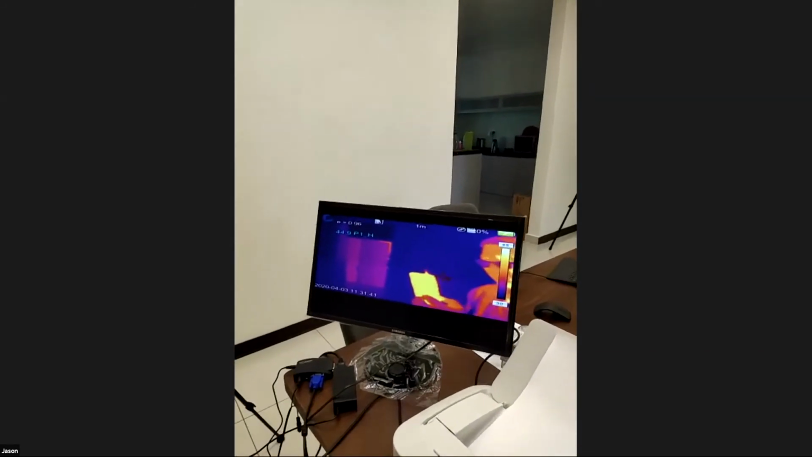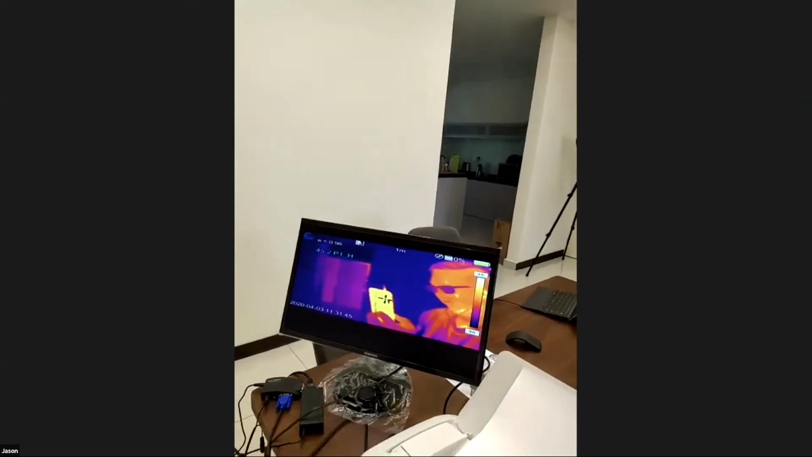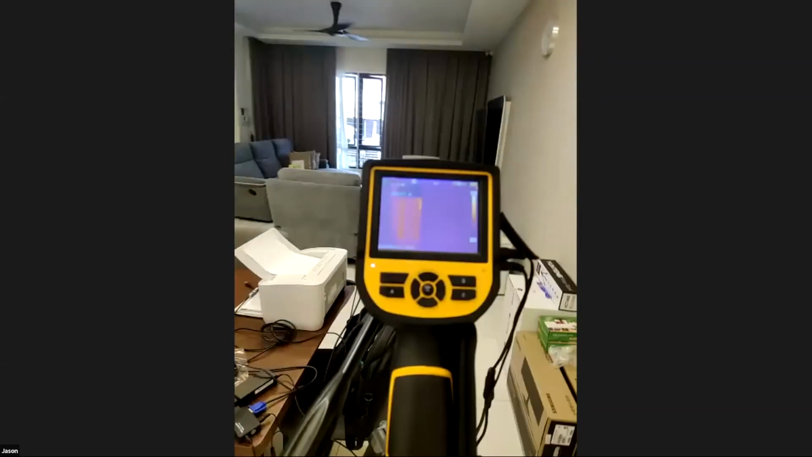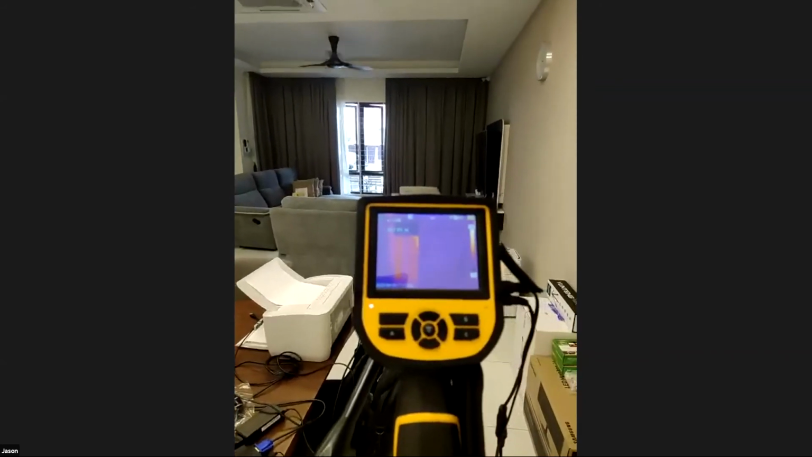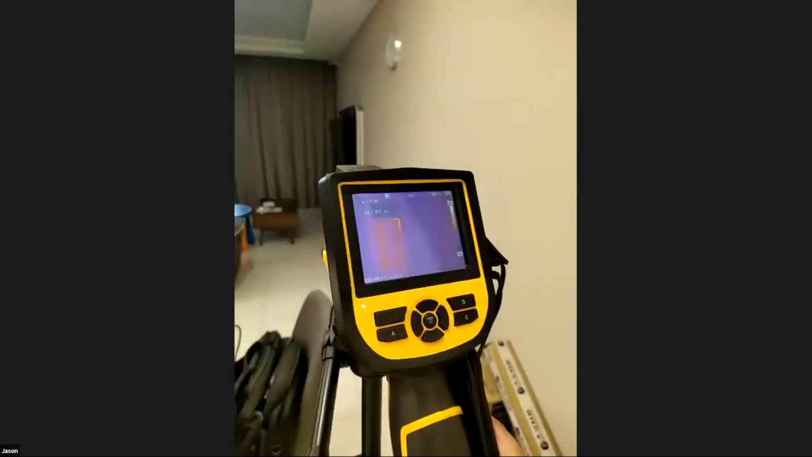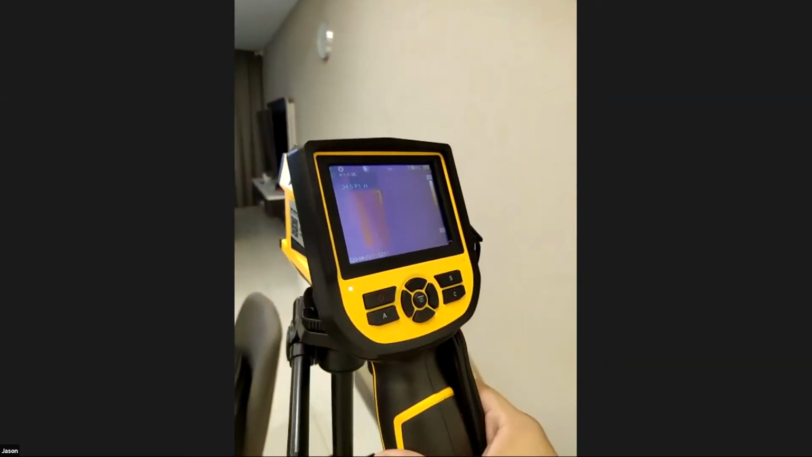Can you guys see that? So my phone is about 45 degrees. I believe that it's because they'll be using the zoom thing. So this is how it looks like. This camera is tested for a 2-meter drop test. It's built for rugged use, so you can also detach it to use it on handheld-based operation.